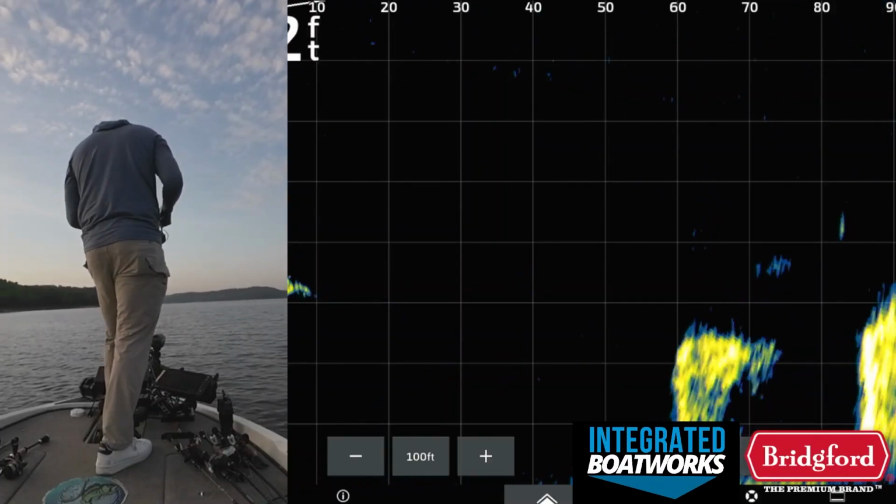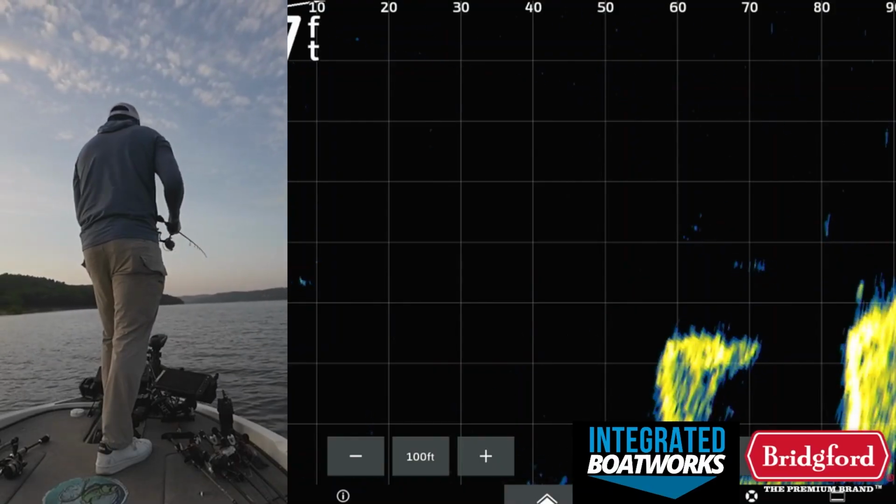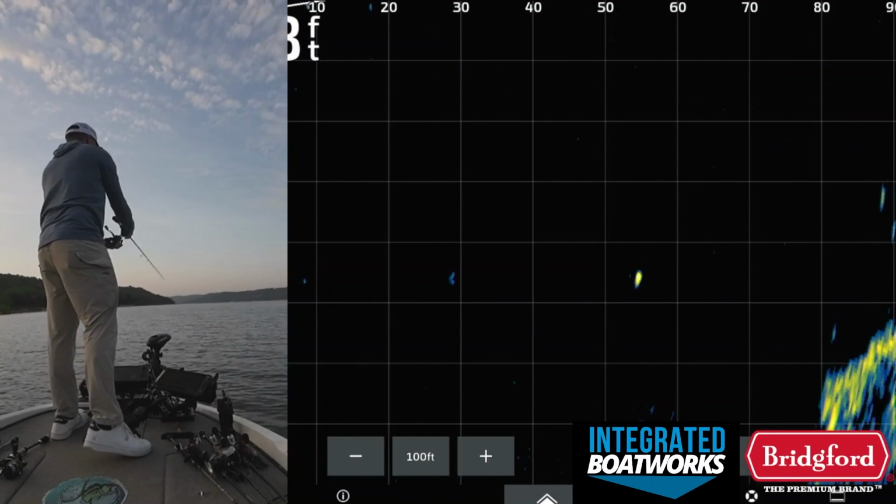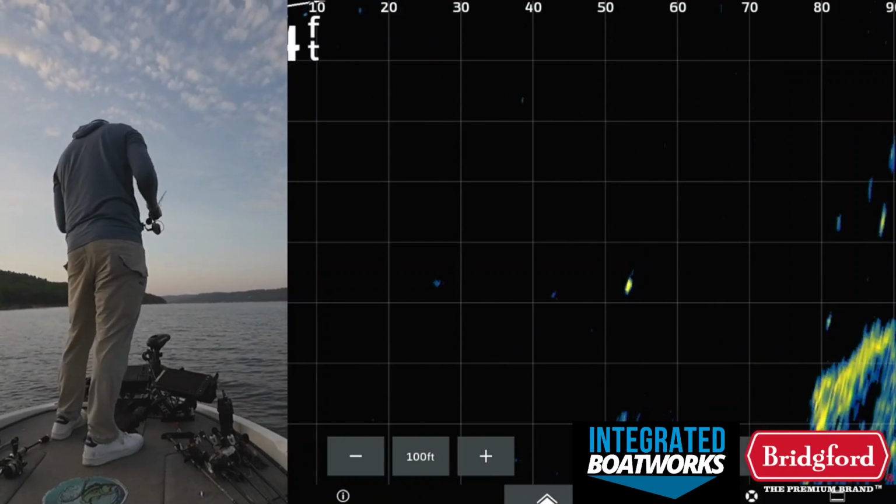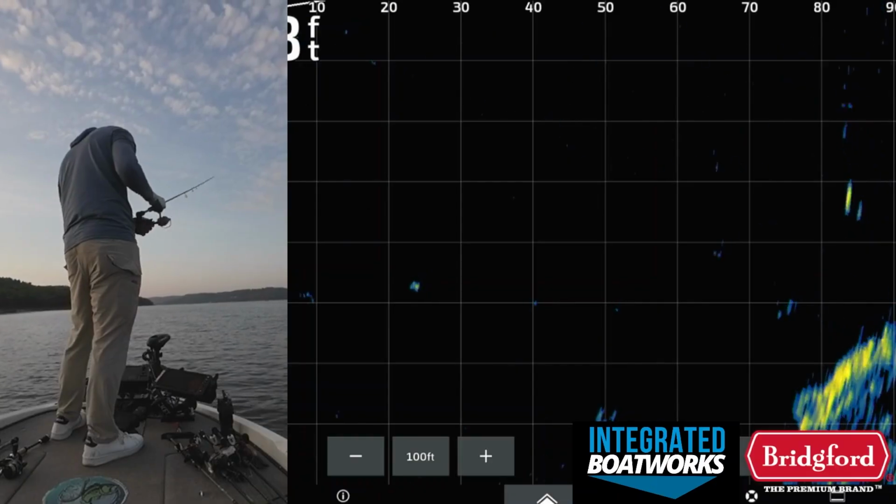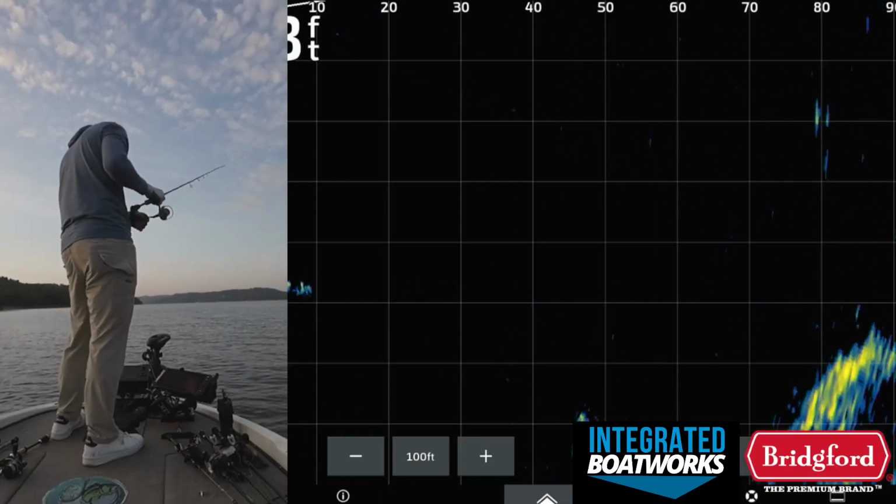Let's move up. You can see there's more fish. Those fish there are tighter to the bottom. This is one thing I've learned recently about these clear water lakes with the Livescope. The closer those fish are to the bottom, a lot of times, the harder they are to get to bite, versus these fish that are higher up in the water. You can see, oh, they're all coming for my bait. Come on. They are all after it. Eat it. One of you eat it.